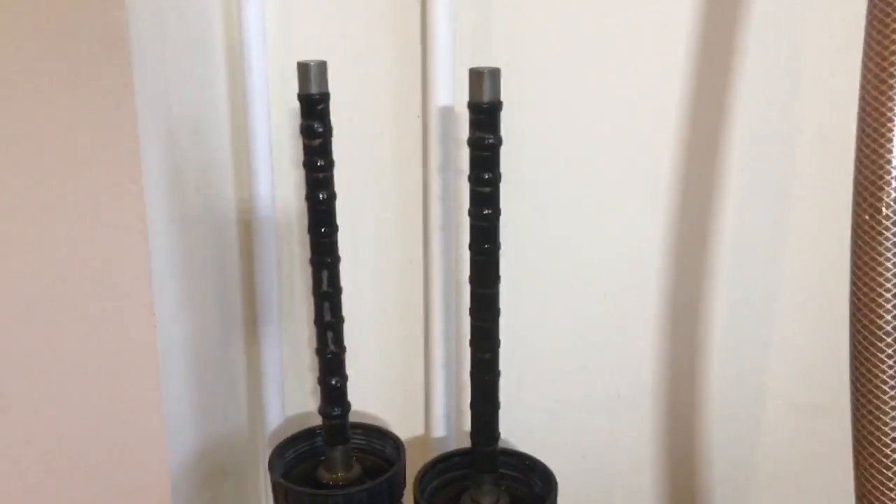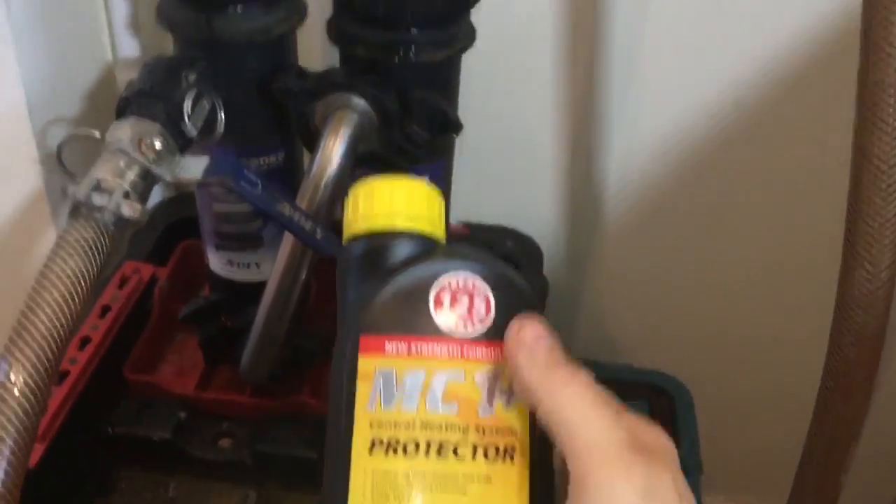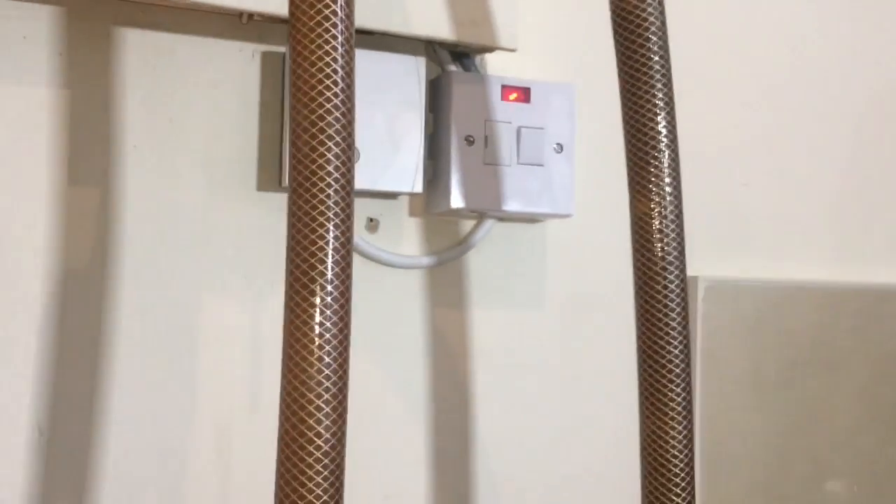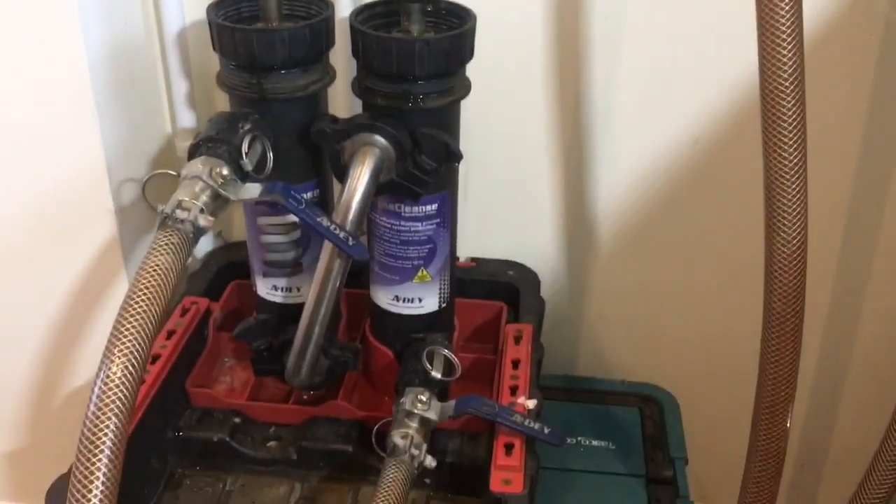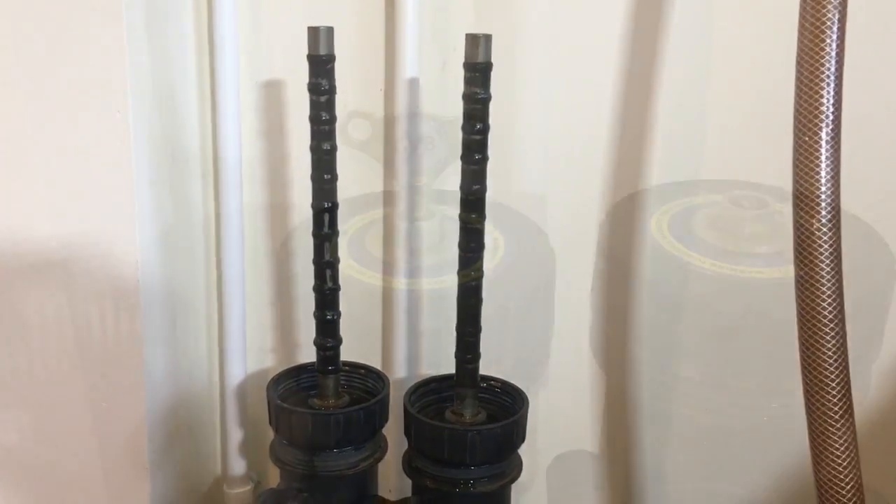We can also, when we're finished, add some inhibitor to the system, which will dose through our Micro 2 here. We'll just dose it in there once we've connected that back up. But yeah, that's pretty much it. I just have to drain this down now and clean these magnets up before we put it away.